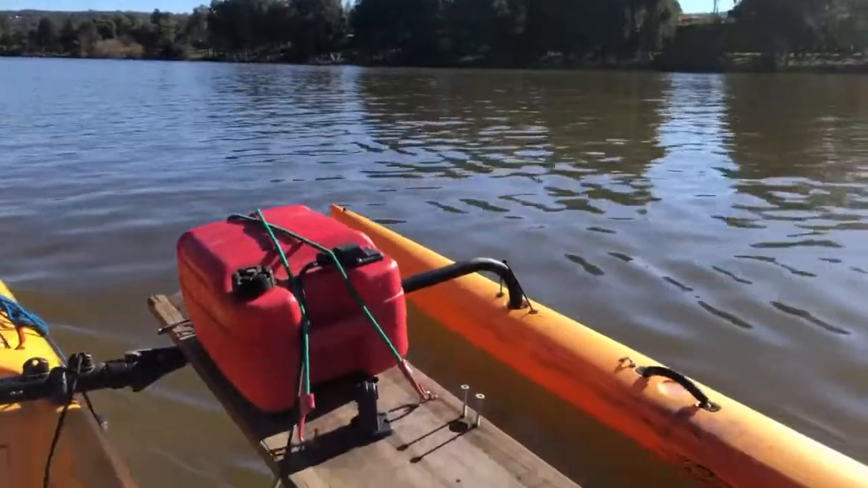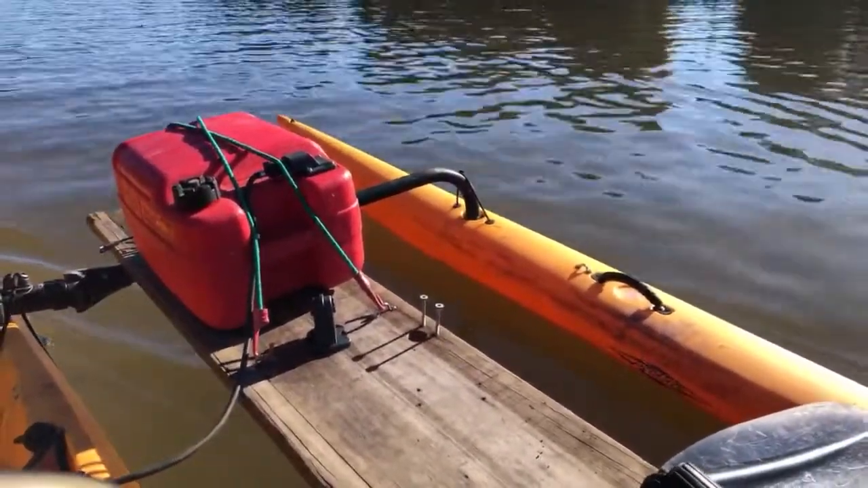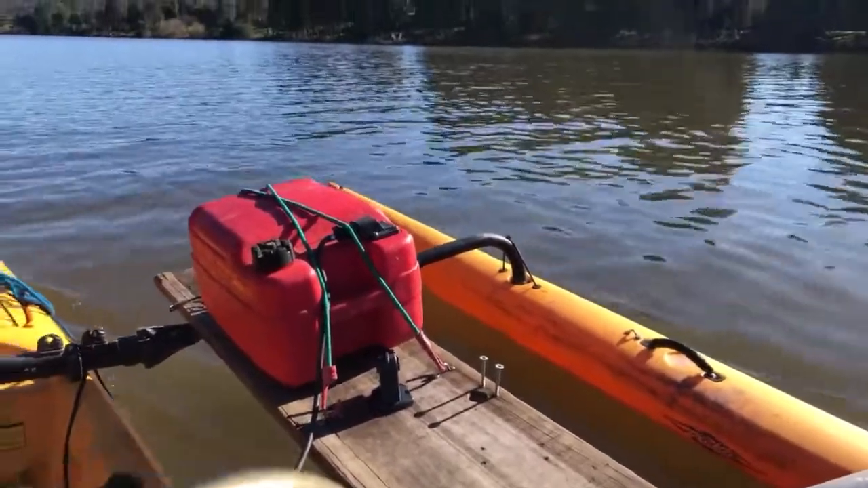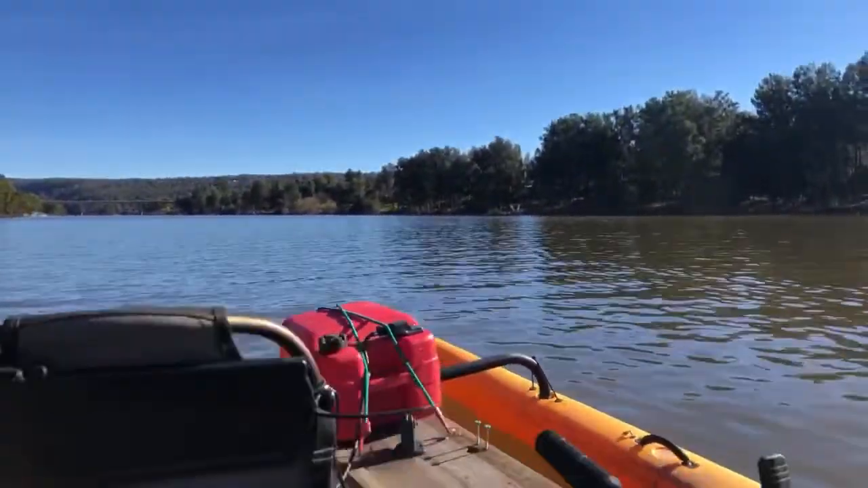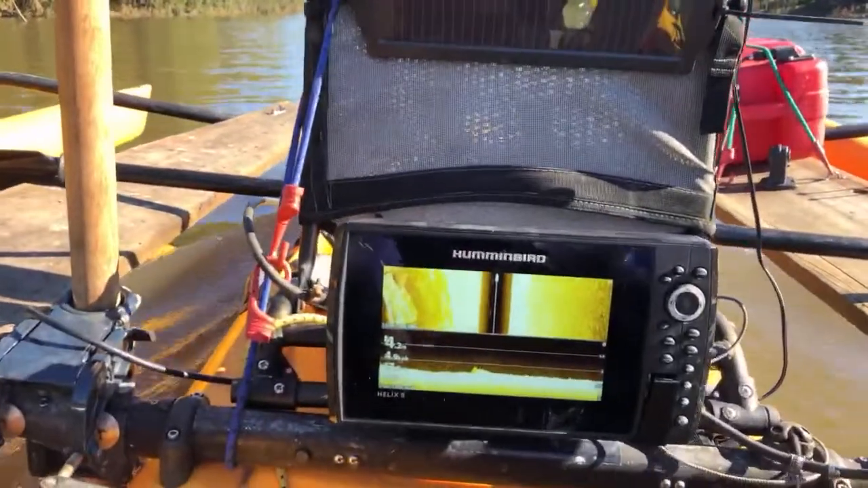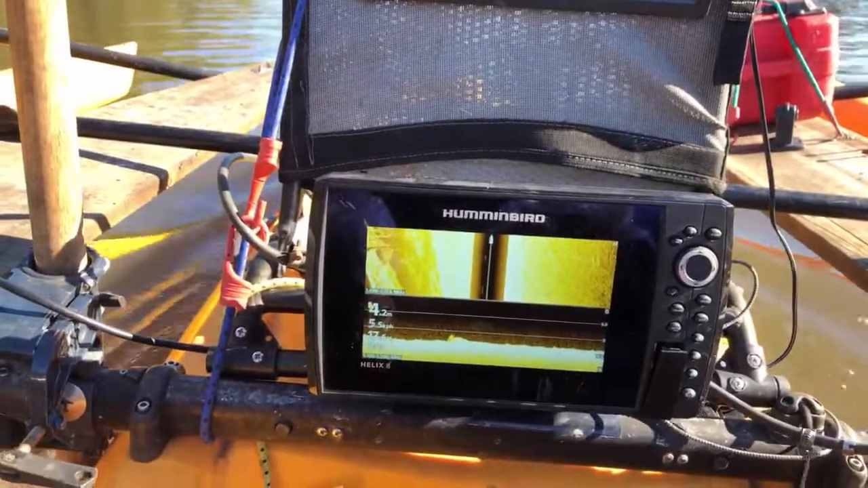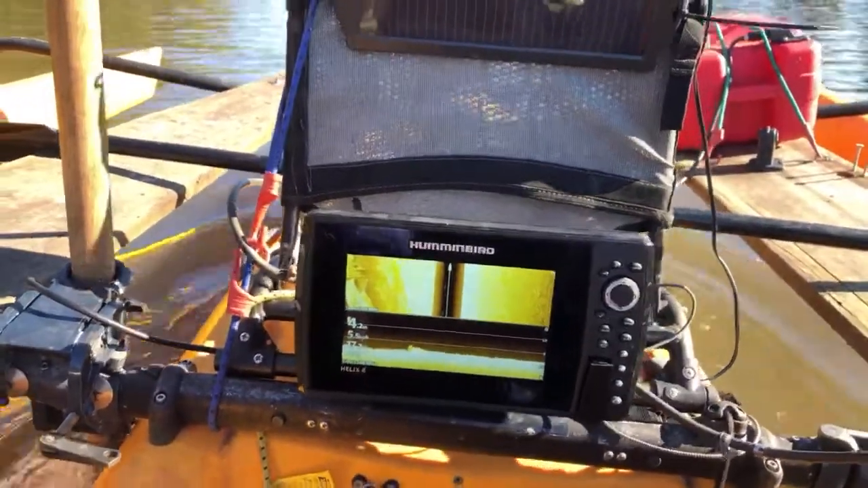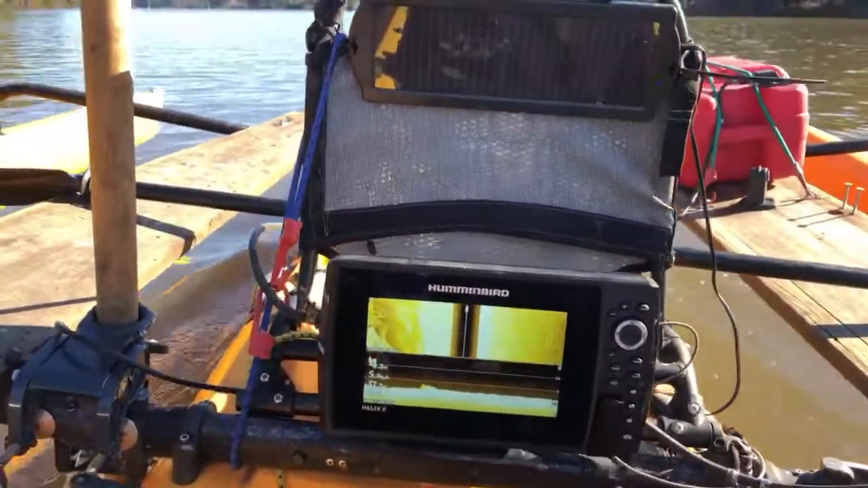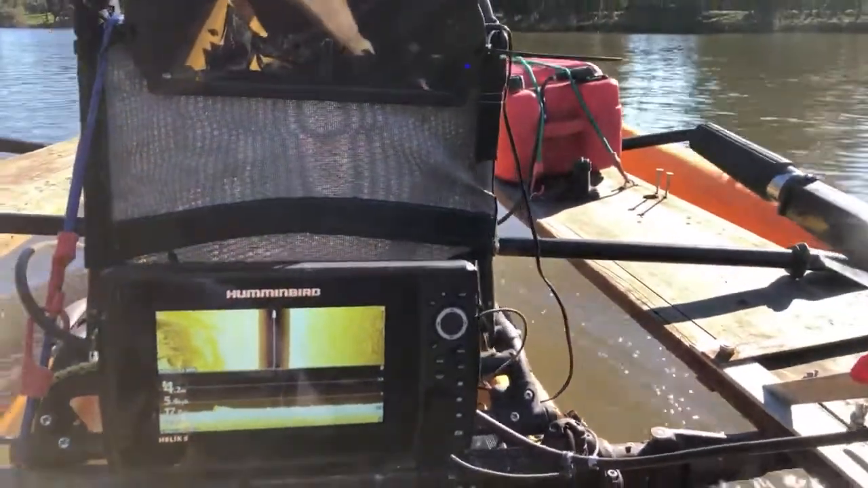Oh yeah. So now going 5.3. I might go over to the other bank. We've already scanned down that bank.